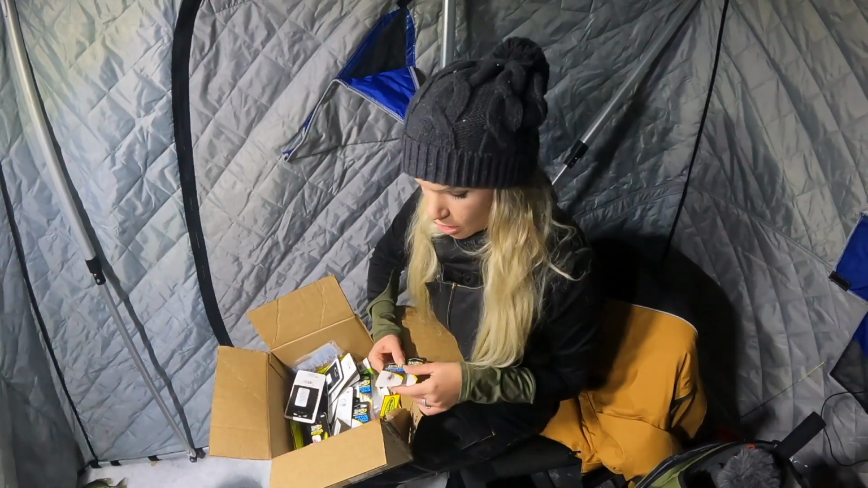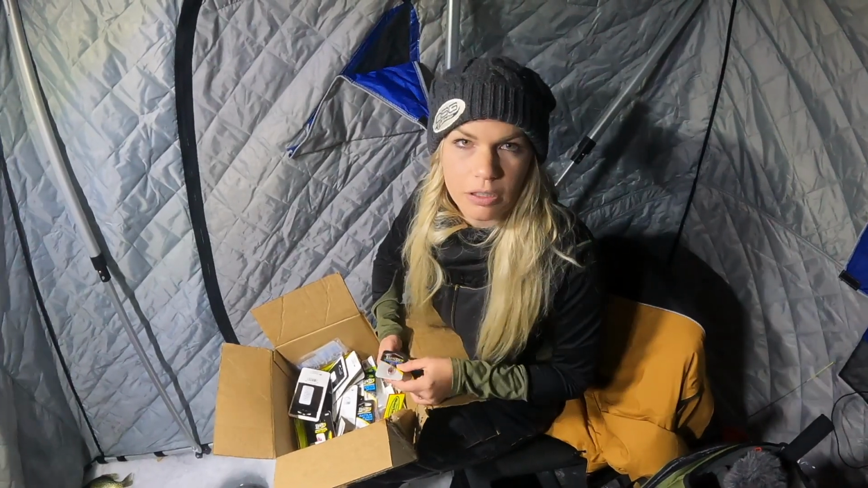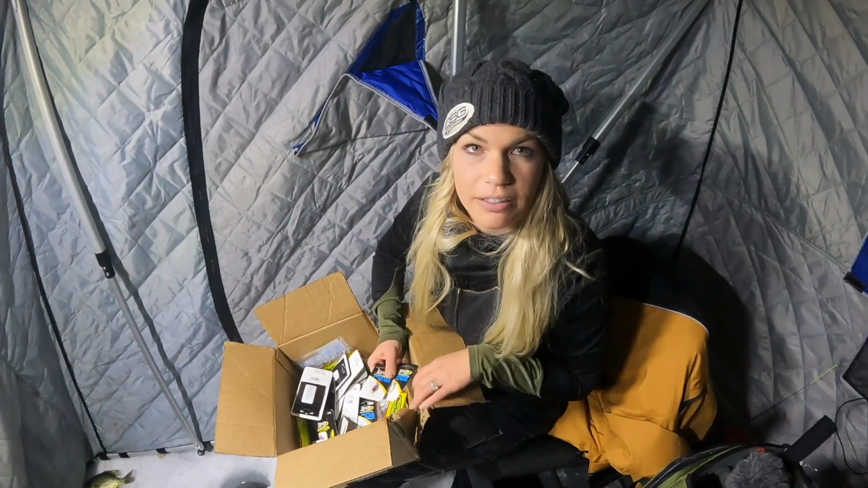But I do find that these work better on a little bit more aggressive bite, or if you're looking for that bonus bigger fish, like trying to attract a walleye because you just happen to know that there's walleyes in the area. I always use these when I'm multi-fishing. I'm kind of hoping that I can upgrade later in the day.